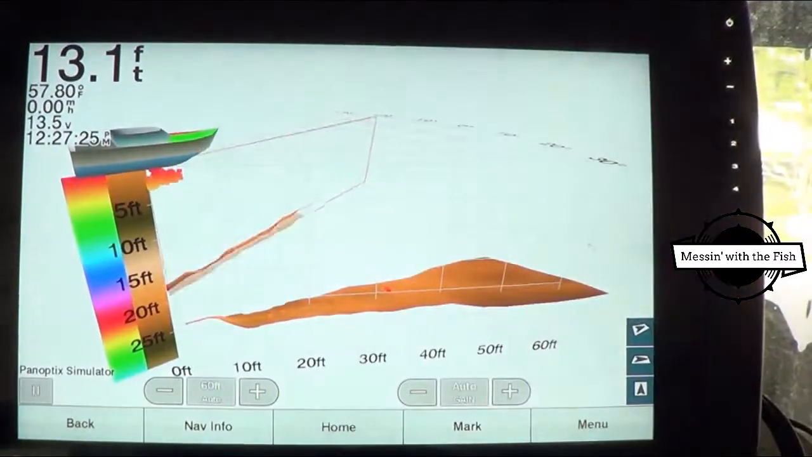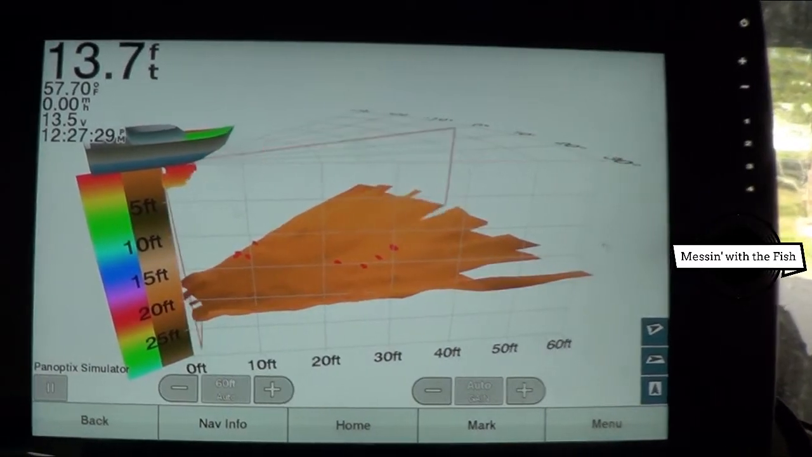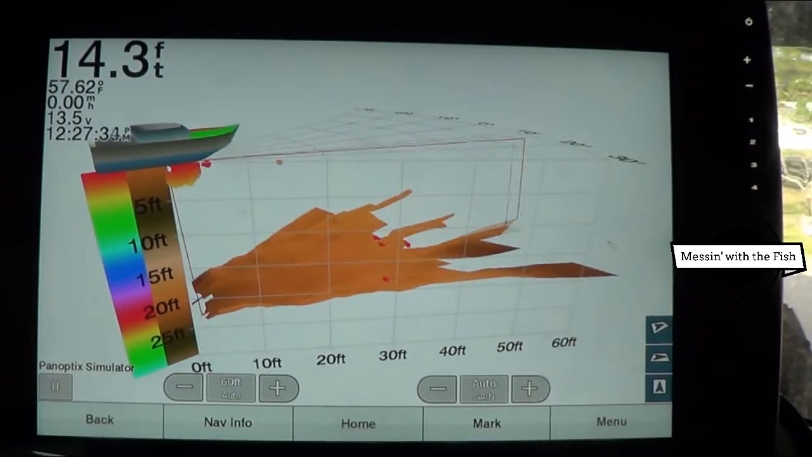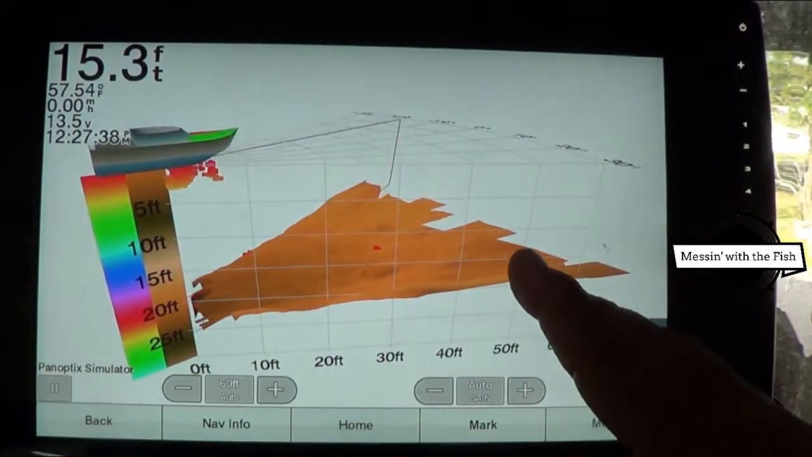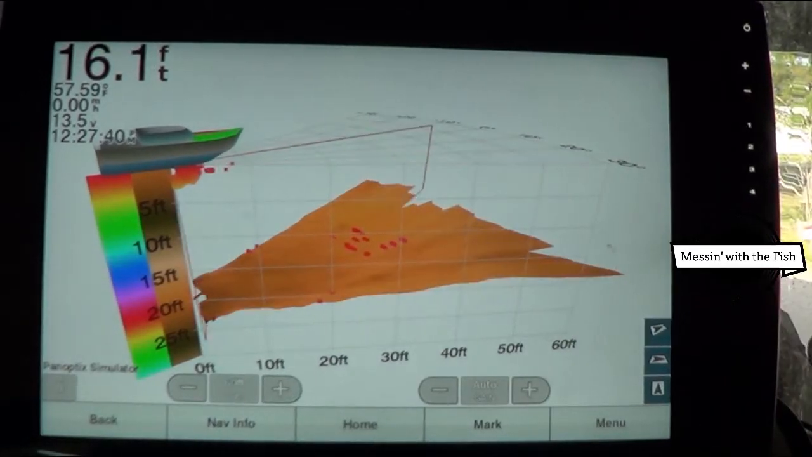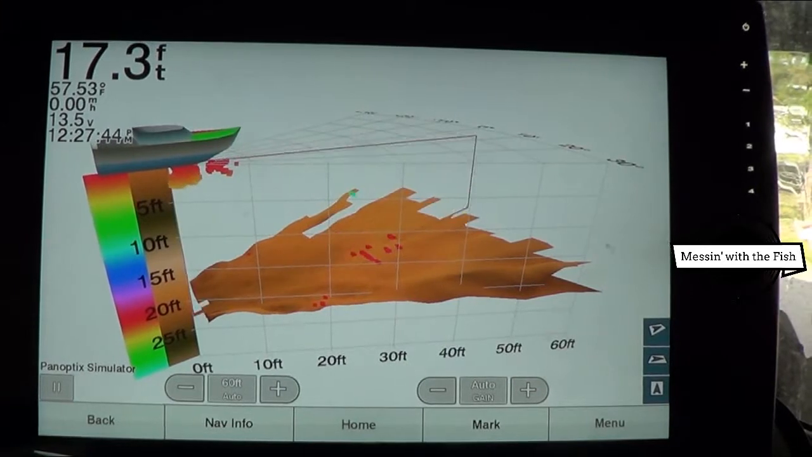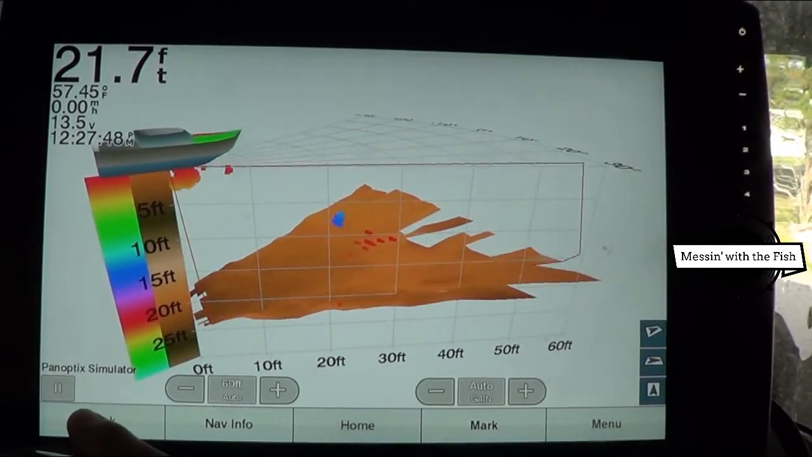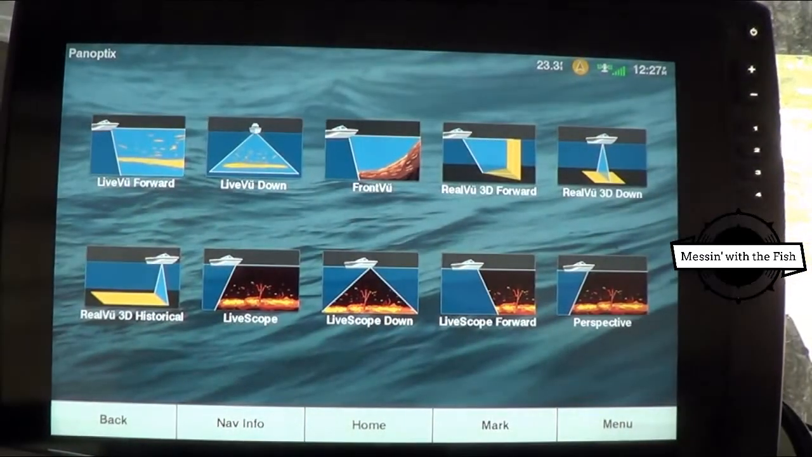And the Real View 3D forward. Now, what this does, this enables you to look in front of your boat, way up ahead of your boat. Here it's saying it's at 60 feet. And you can just see where there's different things. If there were brush, you would be able to see those, I'm assuming. I have not personally used this option yet. One of my buddies does have it in his boat, and he was telling me it was pretty cool. But again, this is on the simulator. I'm going to back out of here.